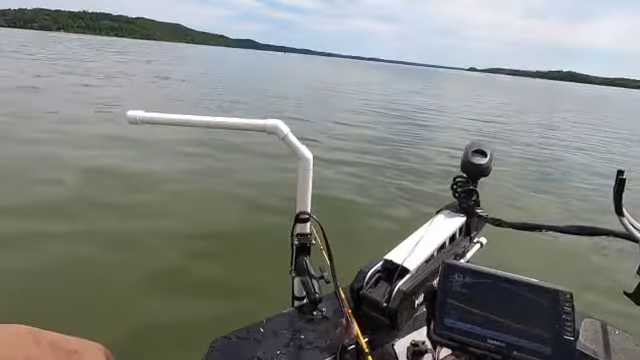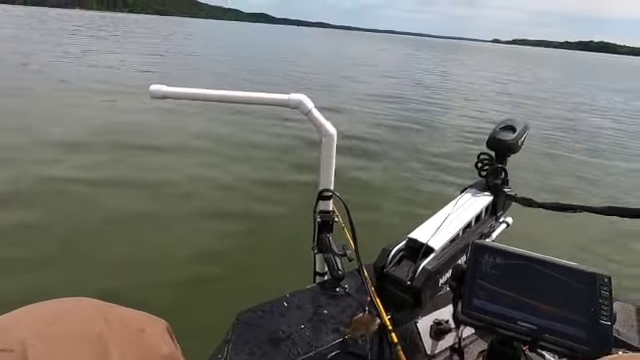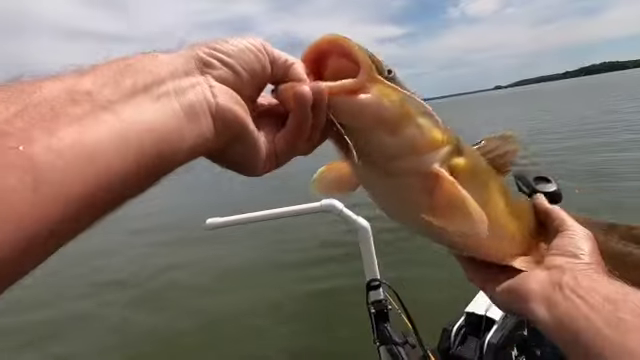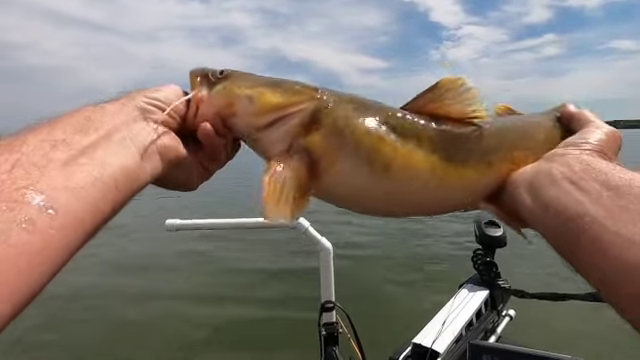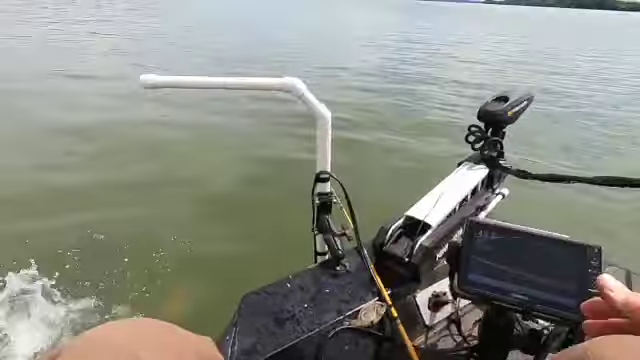I heard a fella say a couple times that a flathead won't bite you. I'm gonna say he's got teeth right there. He's got some good teeth. Okay. That's a good looking fish though. Good flathead catfish. Turn him back. And there he goes.